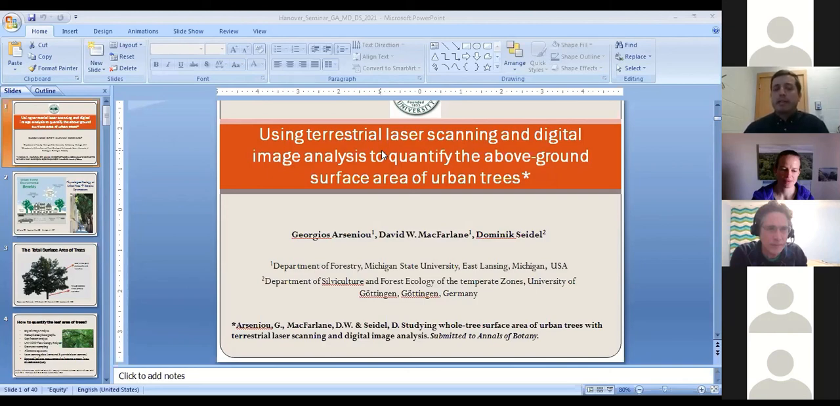A tree that grows in an urban environment is not always growing totally in the open, because it can be shaded by buildings. Therefore, in our experiment, we also record the distance from buildings, for example, and in some other models, we consider these factors as well.